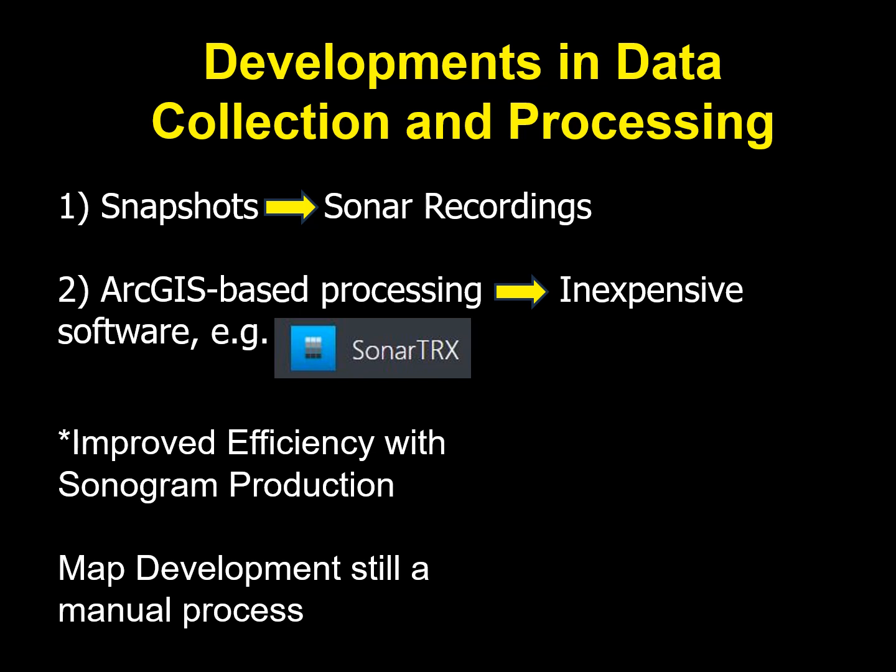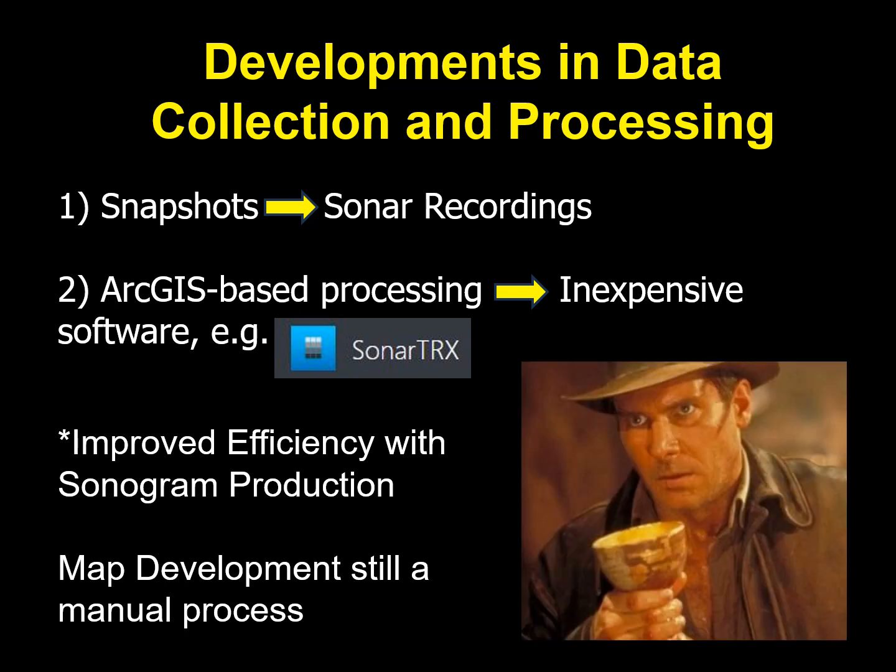Yet the development of classified habitat maps has remained a manual process. For this primary reason, I believe the field of sonar mapping in inland systems has remained somewhat of a niche field that has not yet realized its full potential in terms of adoption and applications. I began to call the prospect of fully automating the development of habitat maps the holy grail of low-cost sonar habitat mapping.